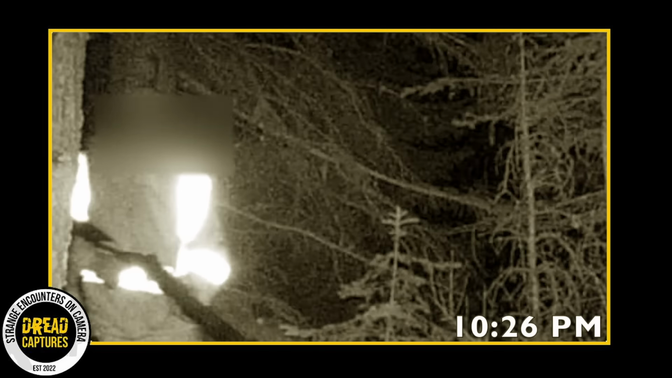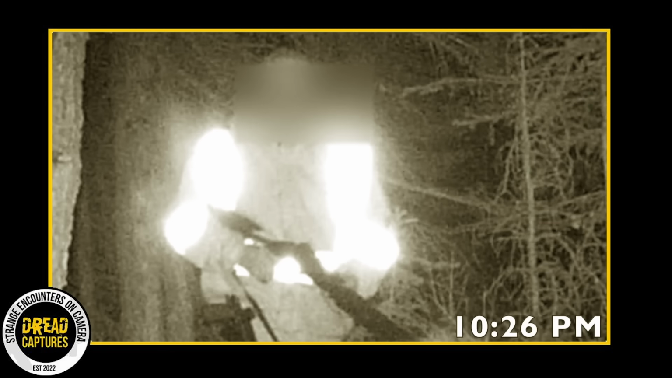Game wardens were called out to a remote area after two hunters found what they thought were human remains inside what looked like a Bigfoot shelter. The hunters had previously set up a trail camera, cleverly hidden out of sight, which captured one of the wardens later on as he was making his way back to his vehicle.